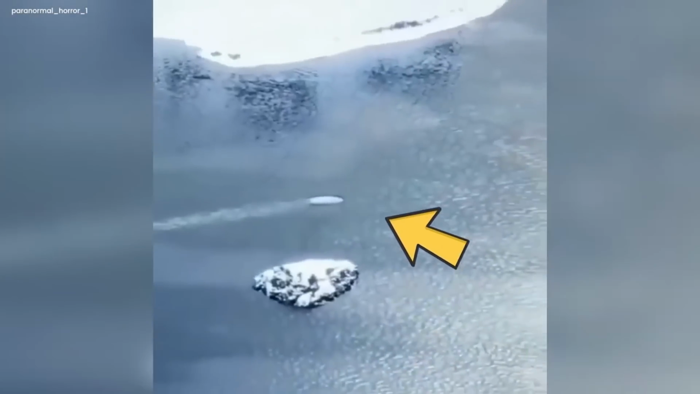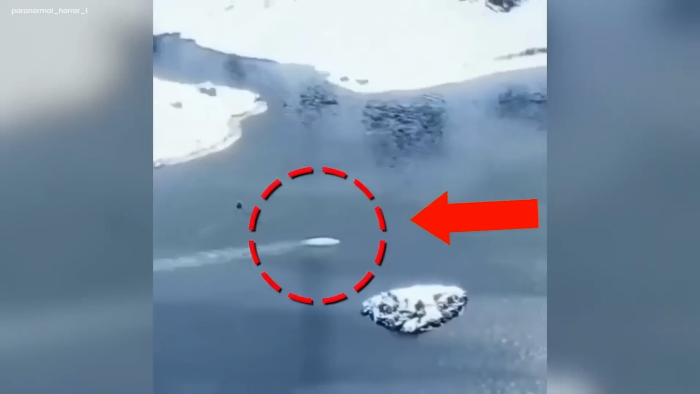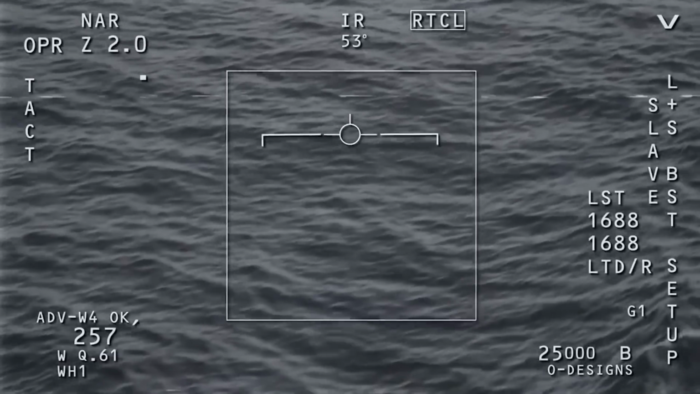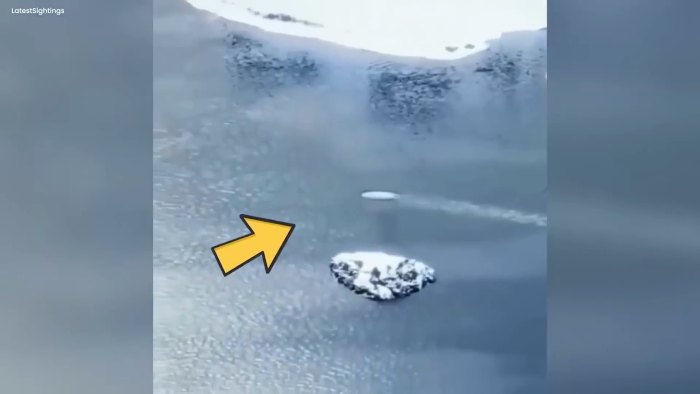What sinister purpose brought it to our world, lurking in the icy waters? With an eerie grace, the mysterious vessel glided through the air, hovering ominously. And then, as mysteriously as it arrived, it vanished into the inky depths of the Atlantic, leaving a lingering sense of dread and disbelief. This spine-tingling video serves as a haunting reminder that the unknown still holds many secrets, waiting to be unraveled in the shadowy depths of our world.